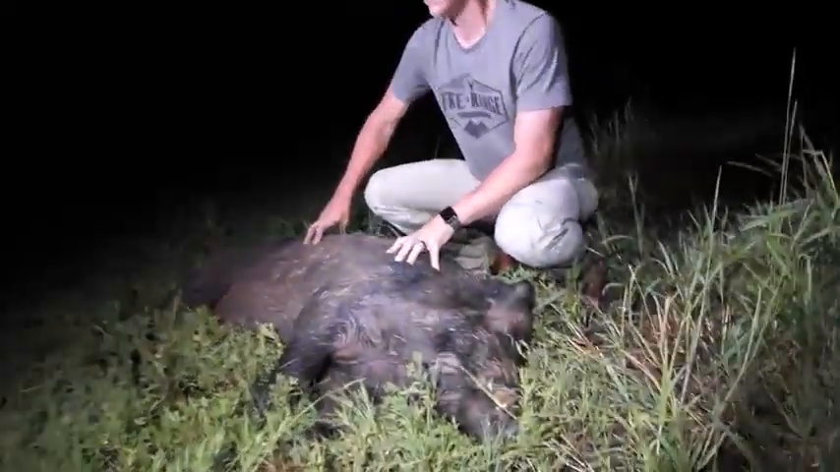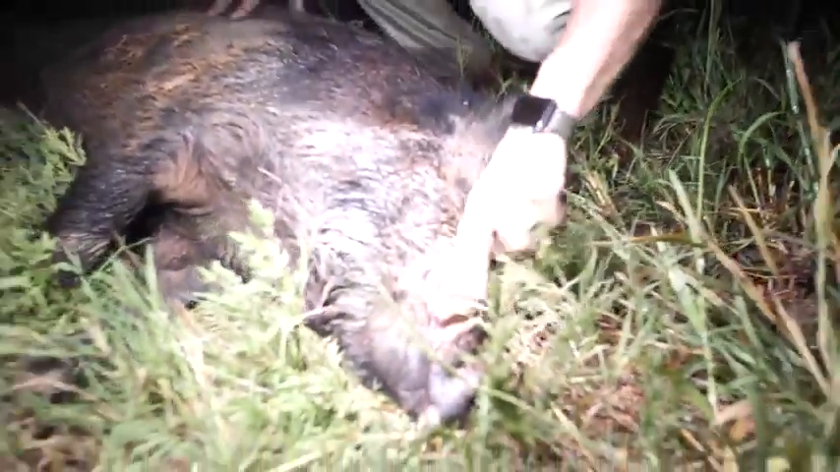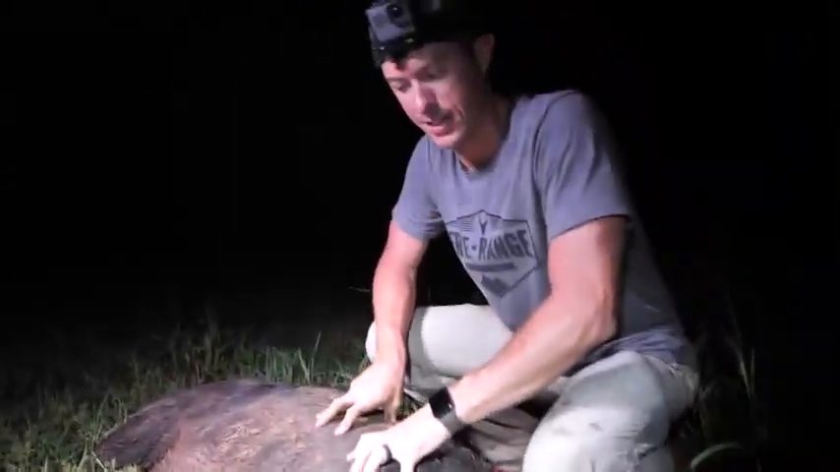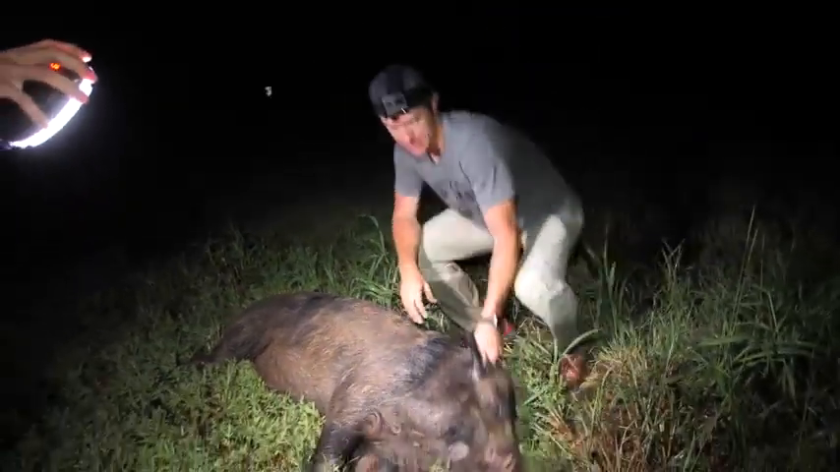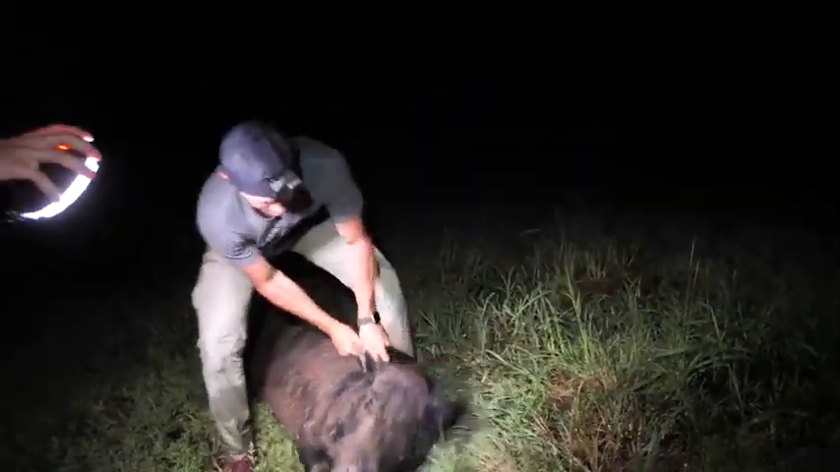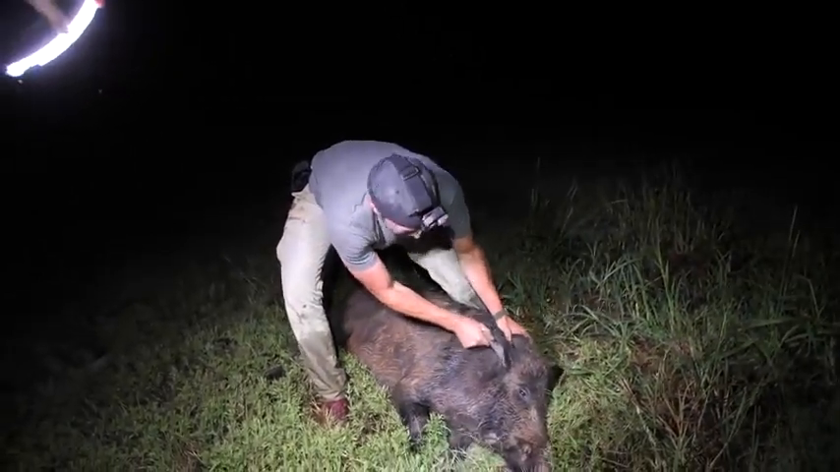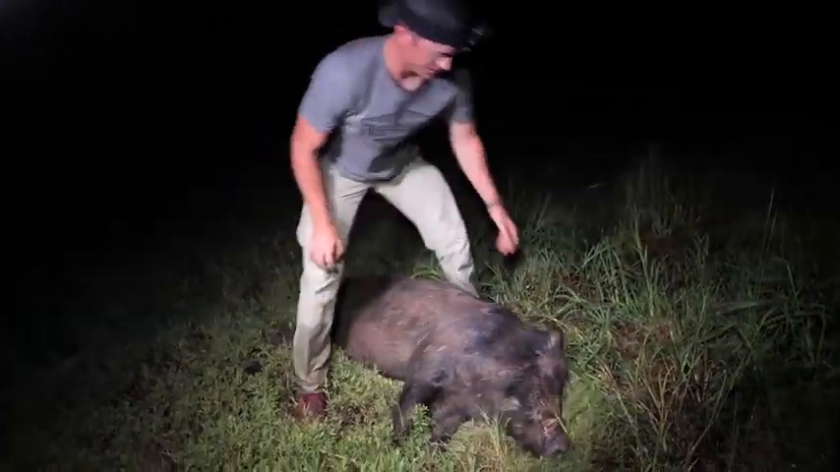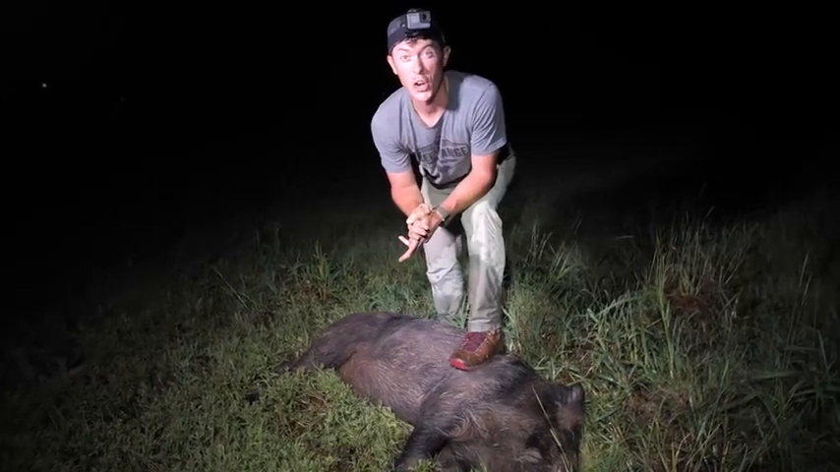Put the light on those cutters. Look at these cutters right here, man. The shoulders on this dude, so tough. This is a nasty, nasty boar. Pick its head up. That's whenever you can see how really big it is. Dude, yeah, I mean, it's taken all of us to drag this freaking thing. Look at the neck fat on it. That's the biggest neck fat I've ever shot, man. The crazy thing is, there's more out here.